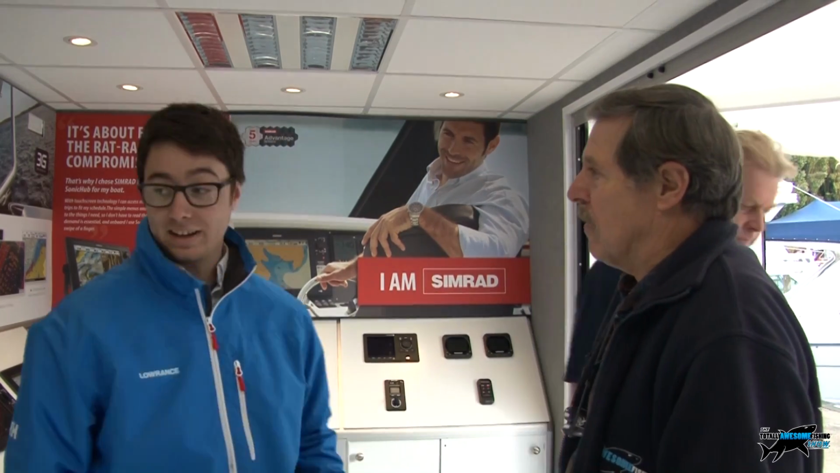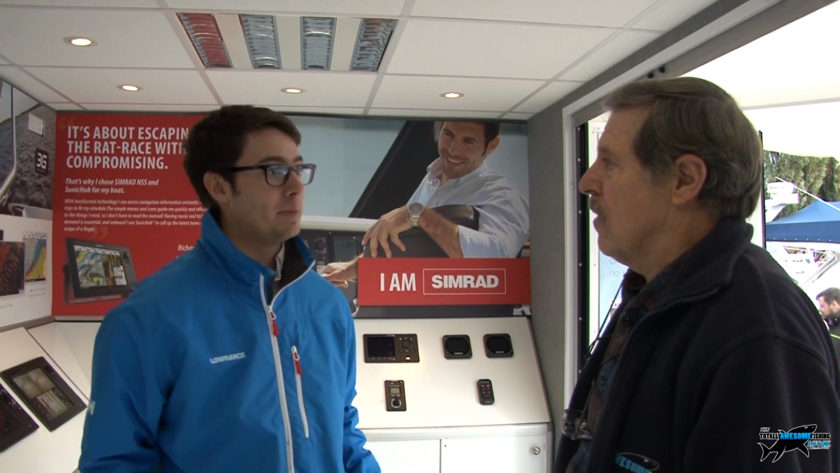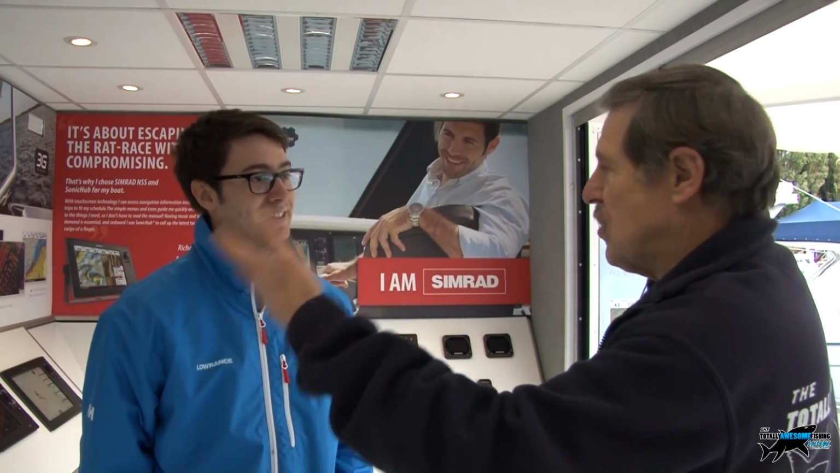So what is this unit? This is a display unit that you can actually show people exactly how your product works. Exactly, this is our mobile trailer that we have. We can kit it out with Lowrance product, Simrad, or our B&G product, and we tow it along to shows, to help all our dealers out, because not everybody has this sort of facility. No, so it's really impressive. You've got 6, 10, about 20 units in here. Now, let's get cracking, let's get started here.